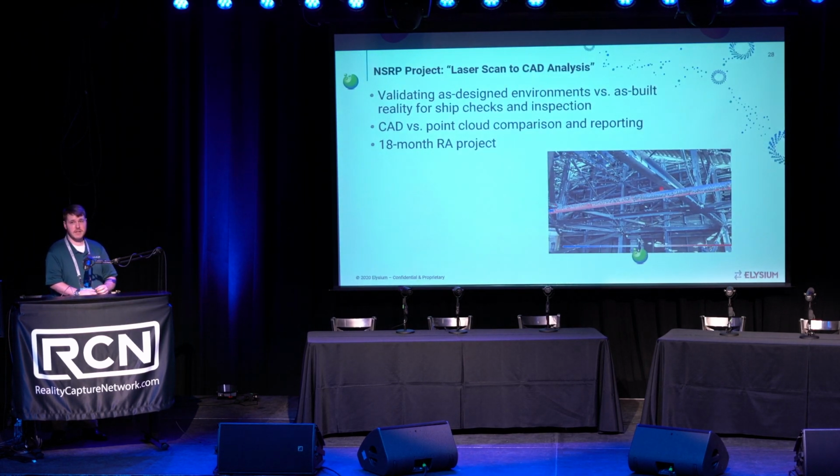Now, I want to talk a little bit about an NSRP project that we actually just finished earlier this year. So NSRP, for anybody that isn't aware, is the National Shipbuilding Research Program, and we were awarded a project to work on in conjunction with Huntington Ingalls Newport News Shipbuilding, which is a shipyard out of Newport News, Virginia.